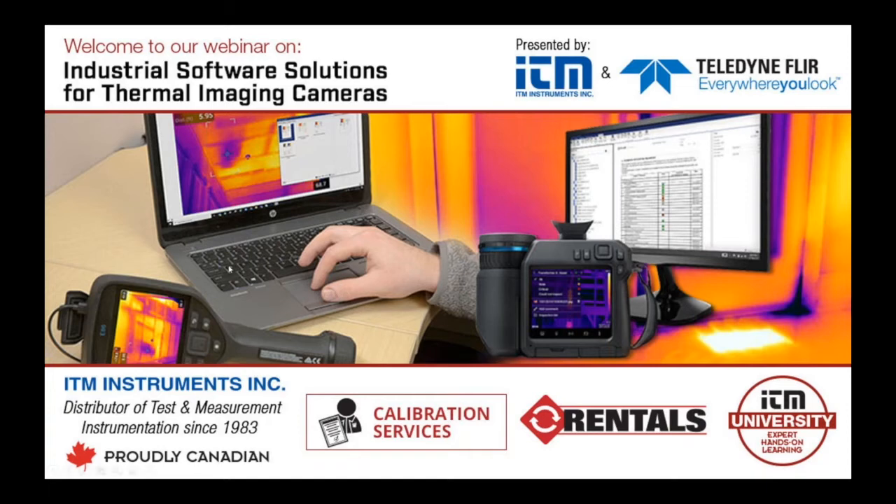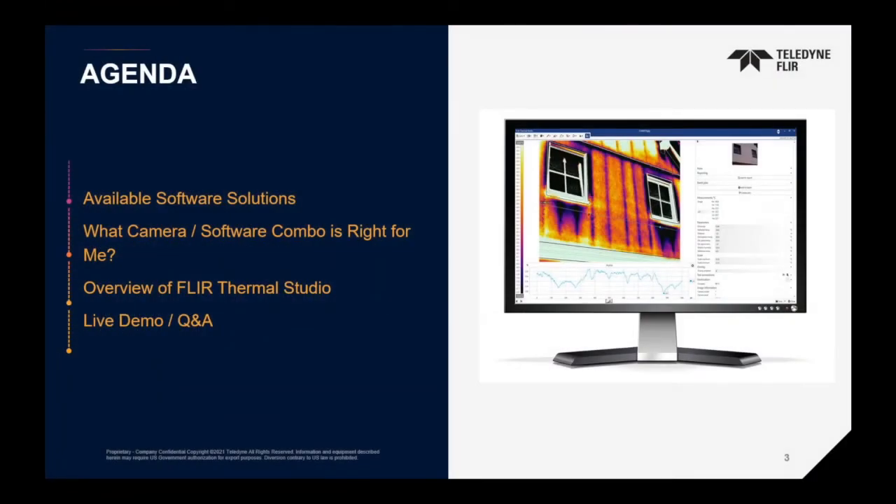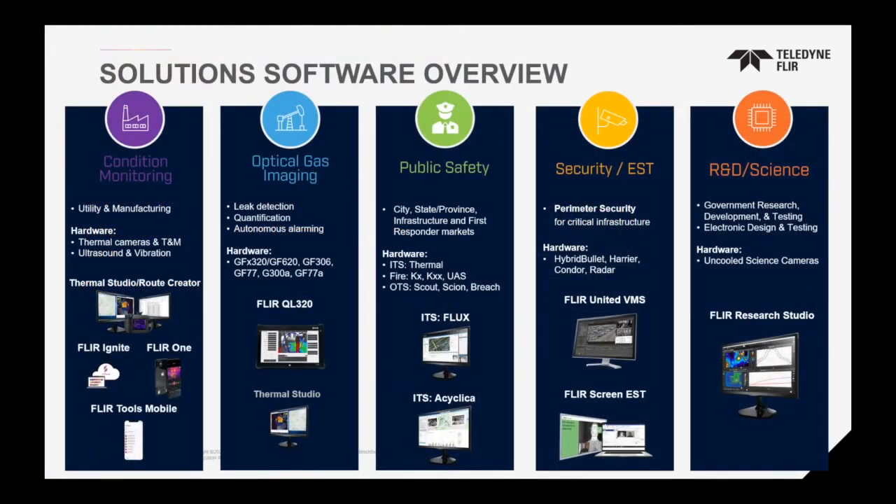In today's presentation, we're going to be discussing the industrial software solutions. So let's look at the different categories first of all. The agenda is: what do we offer as software solutions? What camera software combo are we going to be discussing? I'm going to show you a couple of videos and also some live demo of the Thermal Studio software. And obviously towards the end, we're going to look at some Q&A questions and any other options that you would like to see.